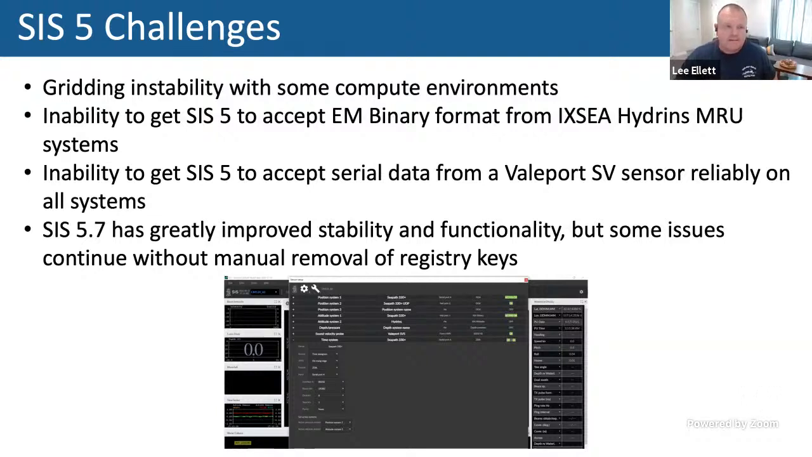We've not been able to get SIS5 to accept the EM binary format from the iXblue Hydrins MRU systems. So our backup MRUs are no longer backup MRUs, and we're working to resolve that. Our CPAs work fine, I believe. We don't have them on Sally Ride or Roger Revelle. We only have CPATH or the iXblue products right now.